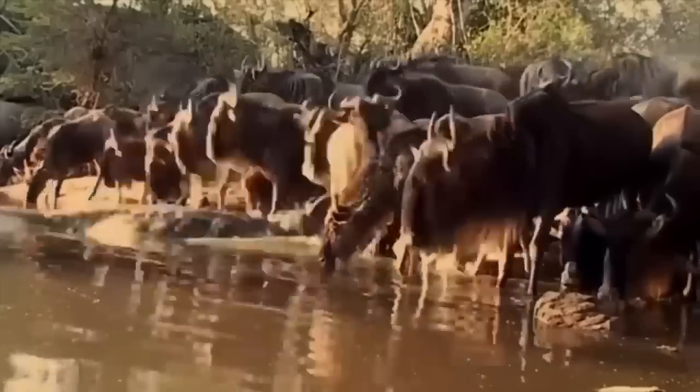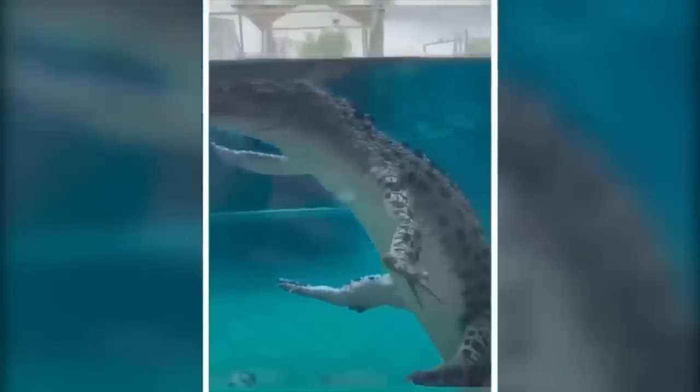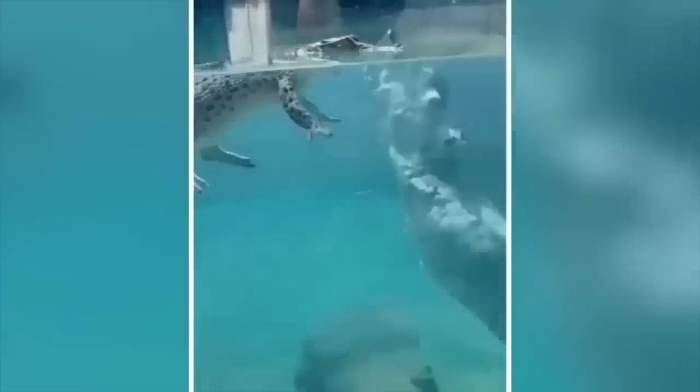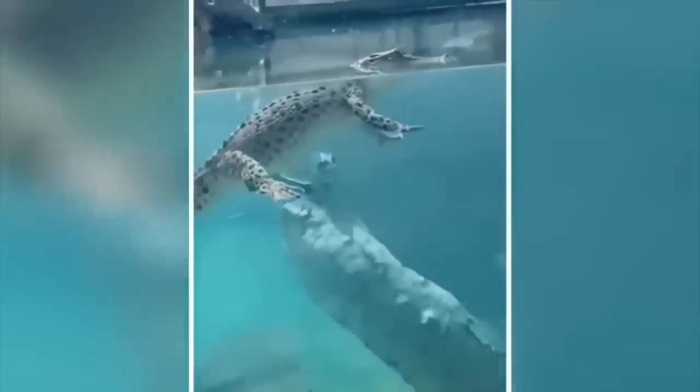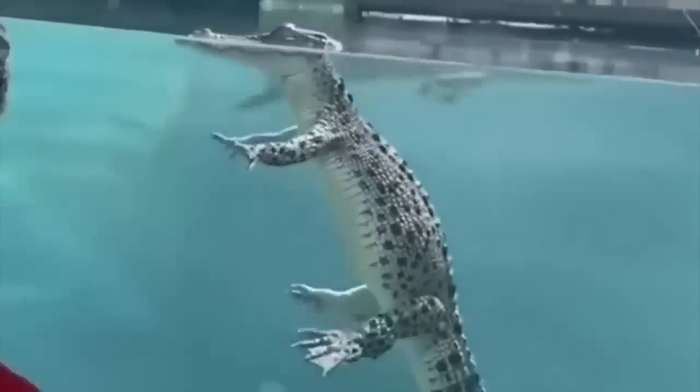Whether it's alligators or crocodiles, we've always seen them as fierce predators. But have you ever wondered what these reptiles do when they think no one's watching? Well, picture this. A gator lazily floating around in a pool, seemingly enjoying the refreshing water. It's almost like they're having a chill moment, just vibing with themselves. Seeing them like this, it's hard not to find them kinda cute, right?